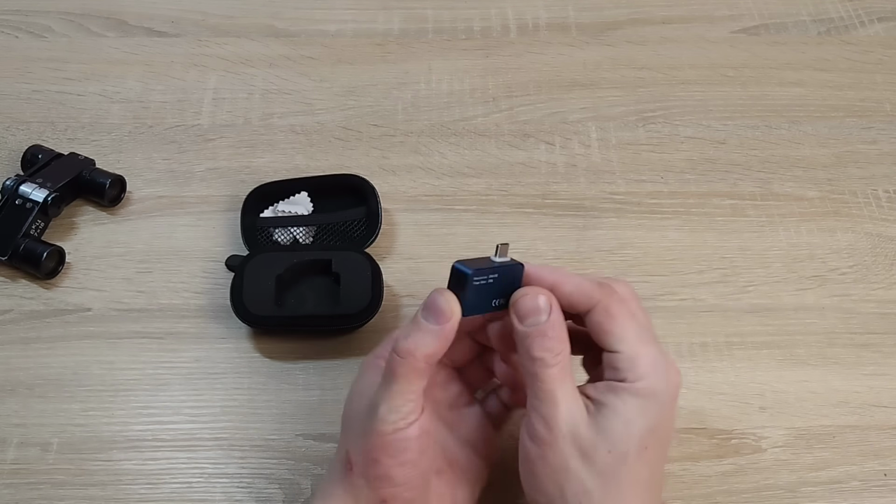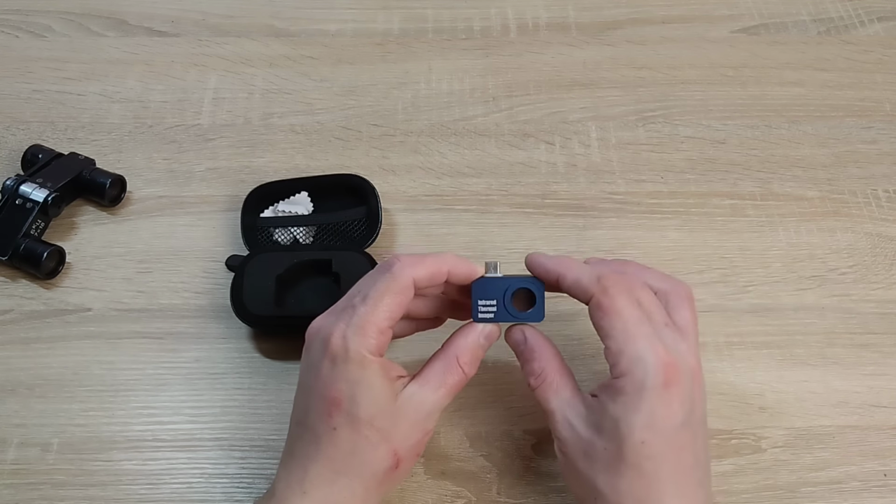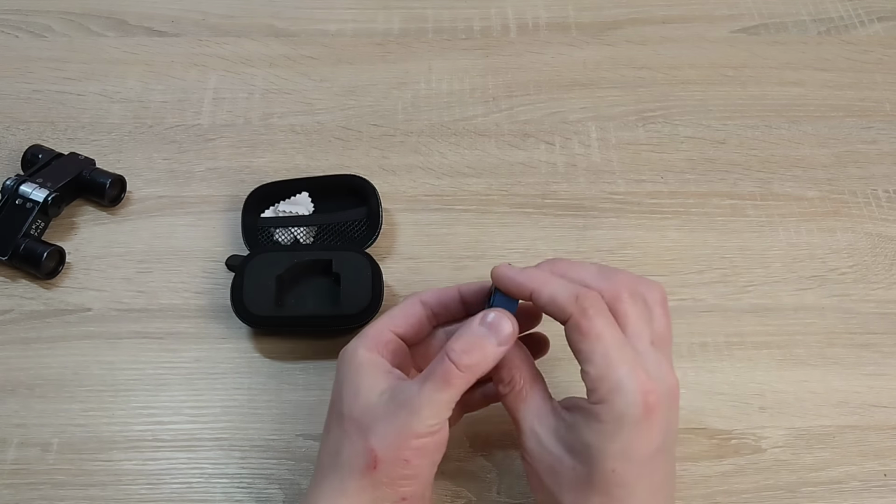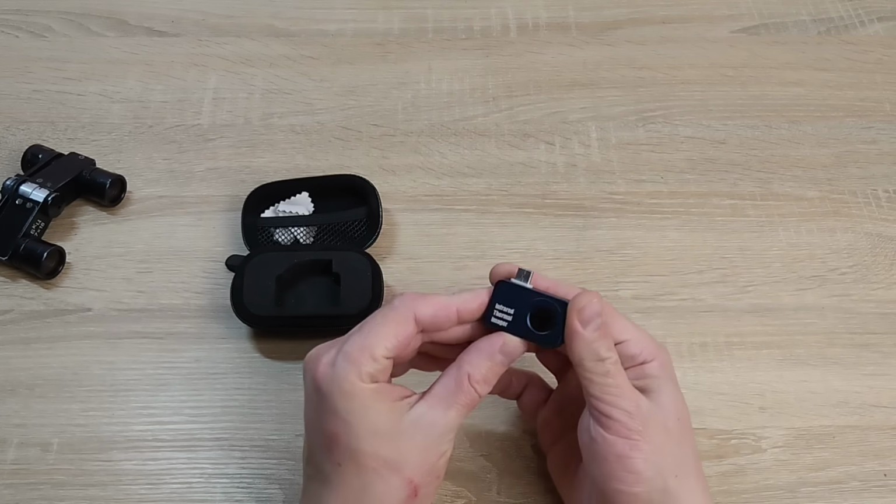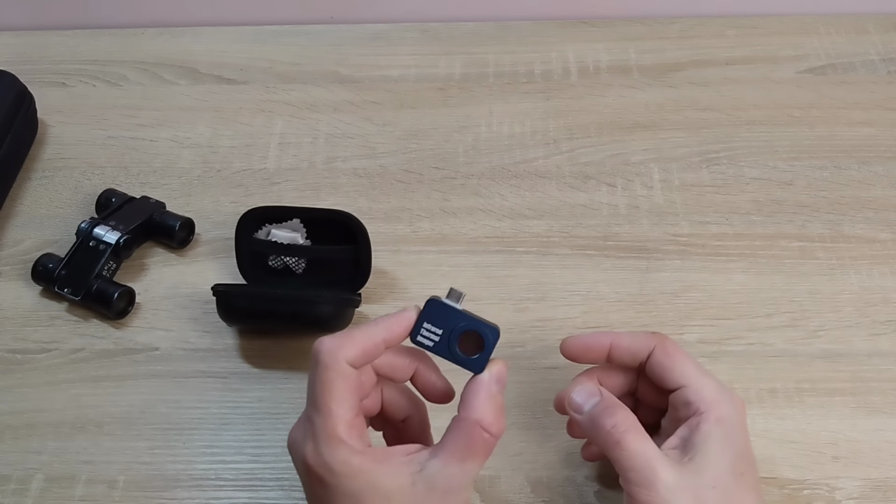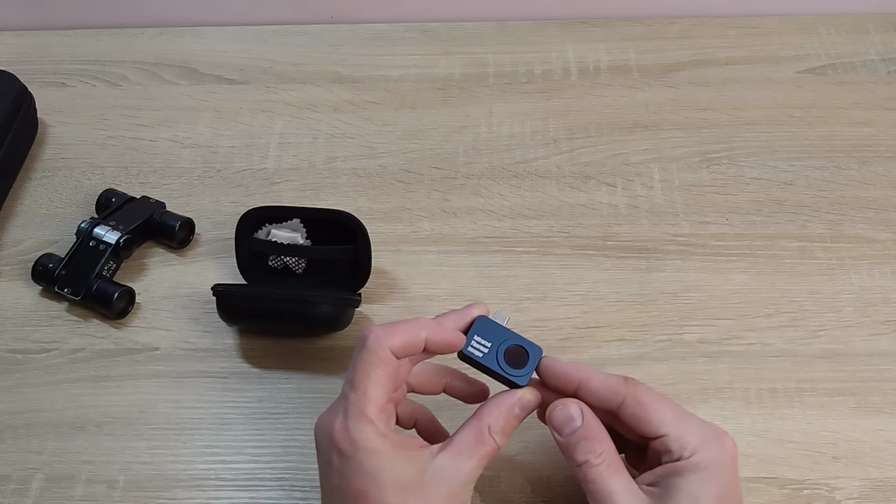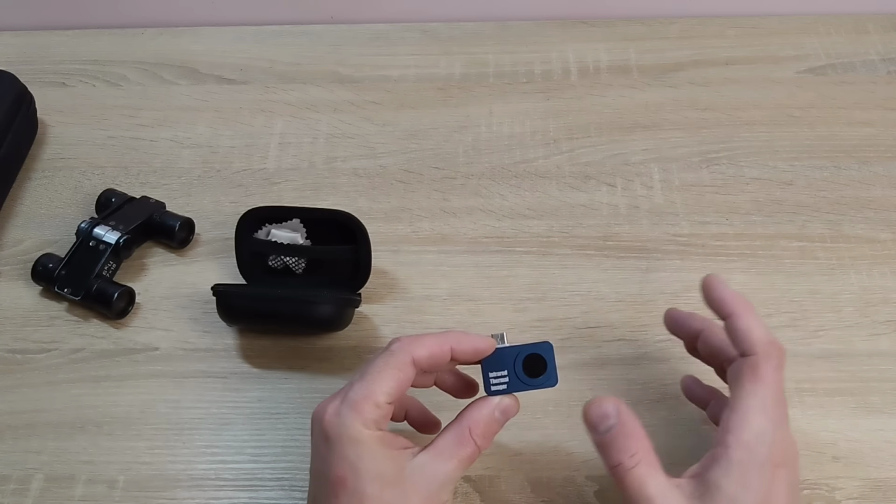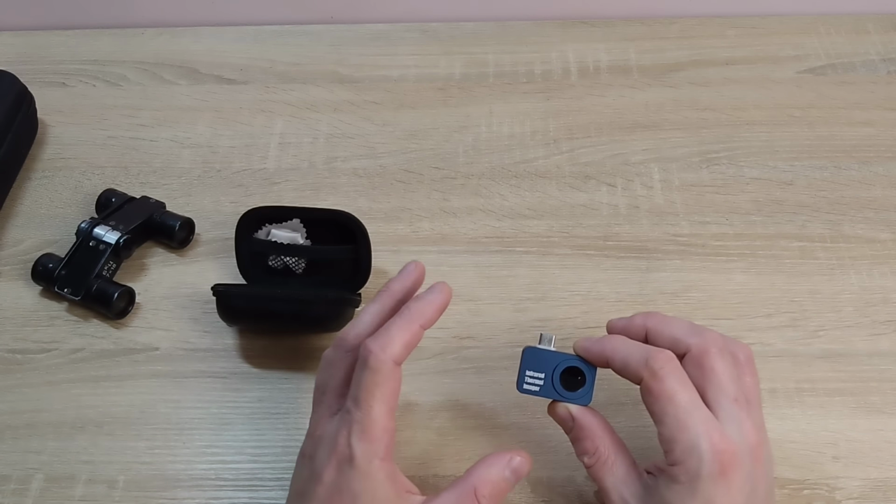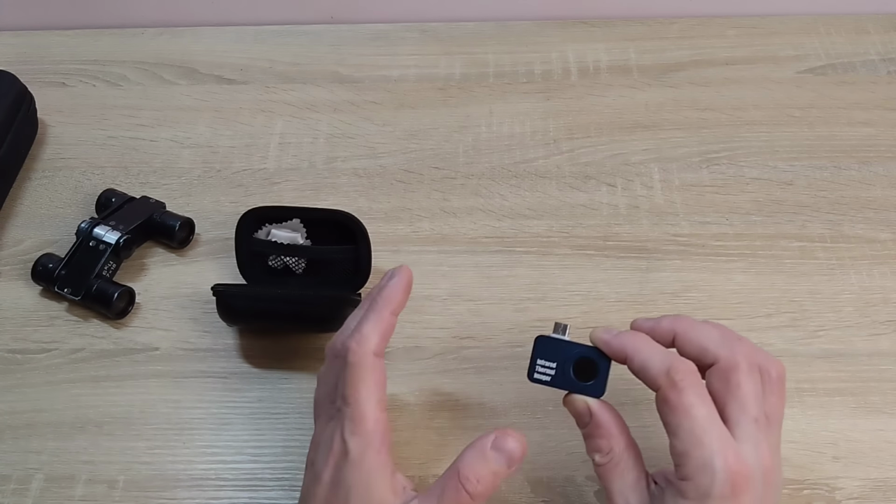I'm holding a very portable thermal imager. Of course, it's not professional at all, meaning its resolution is quite low, but it's perfectly suitable for home use. Its price on AliExpress is about $120 to $140. There are many options, probably with different technical specifications, but for the most part, they're all quite budget-friendly, with not very high resolution.